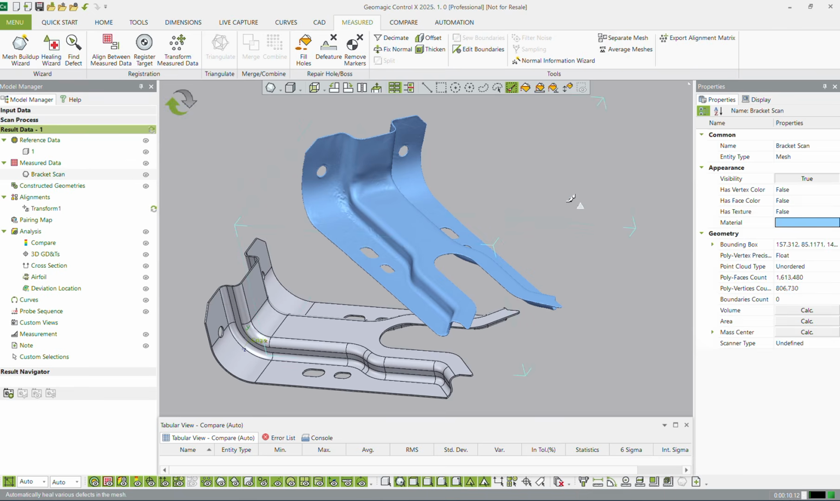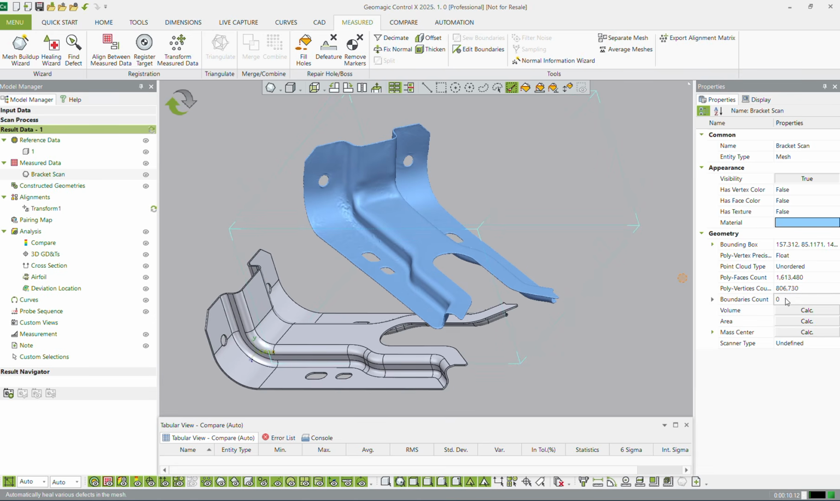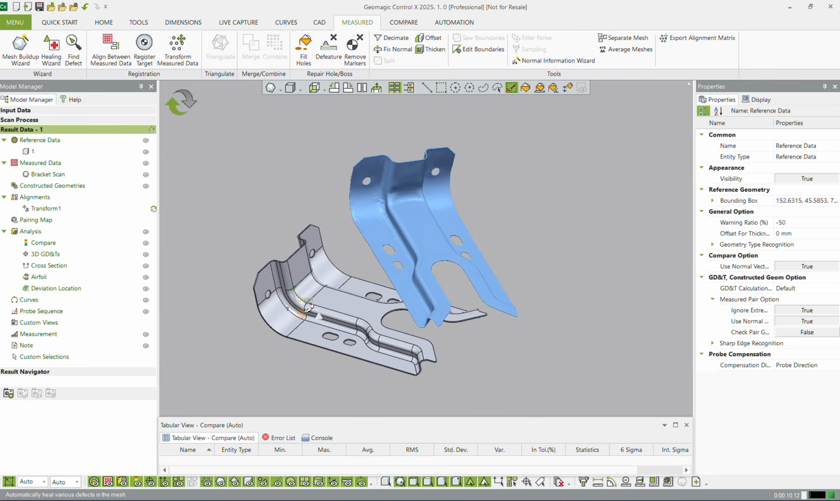So it's going to run the healing wizard. There we go. We've got a nice clean mesh. You can see boundary count 0. So what does that mean? It basically means we have a watertight mesh, so there are no holes inside this mesh. So again, another good indicator of the health of this scan. Okay, I'm happy with that.